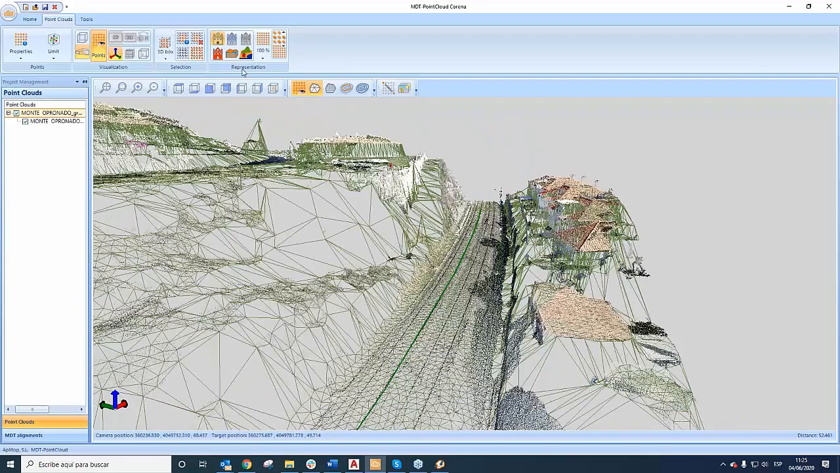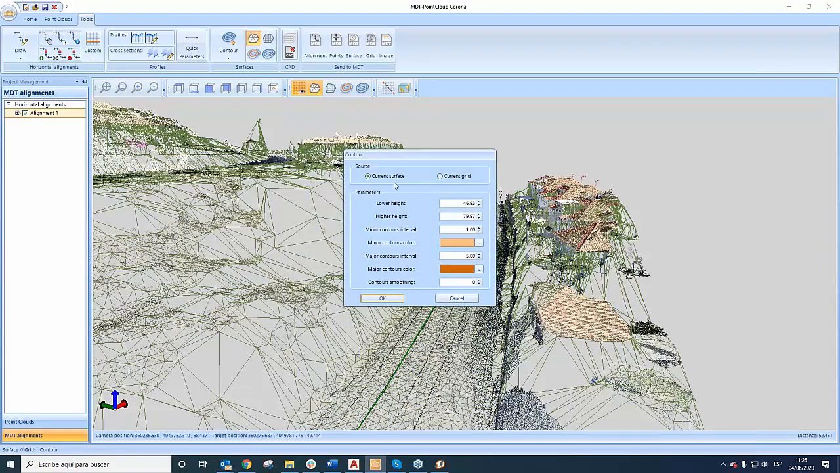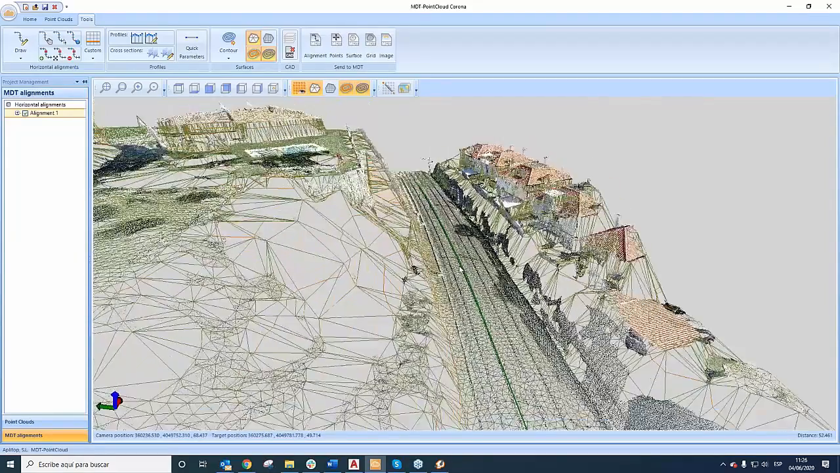Now we can create the contour lines. We are going to use, in this case, the current surface, with the initial parameters, every 1 meter, and here is the contour of this work.